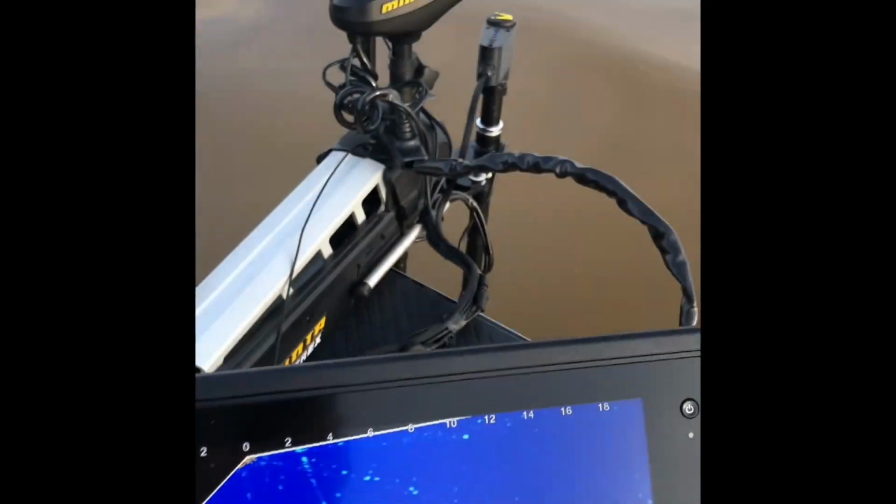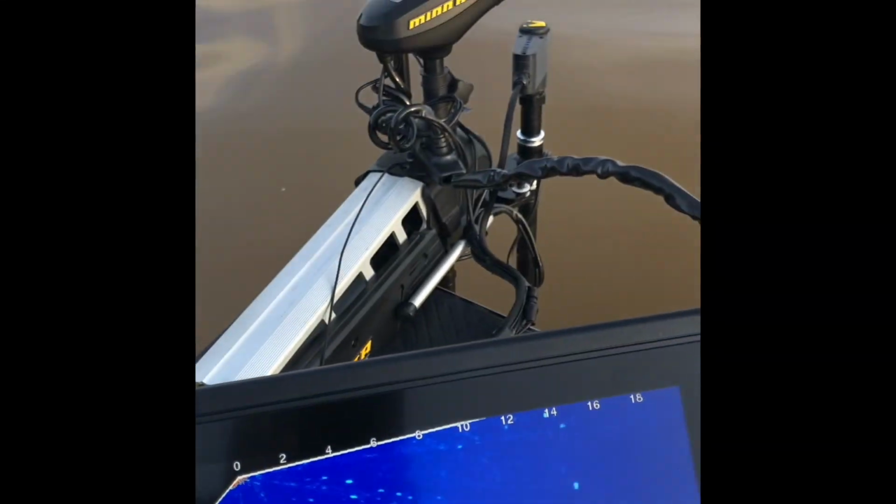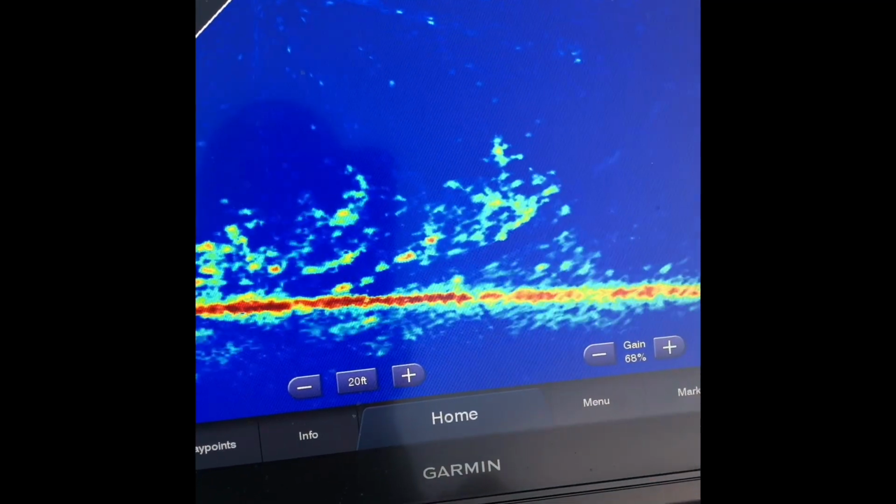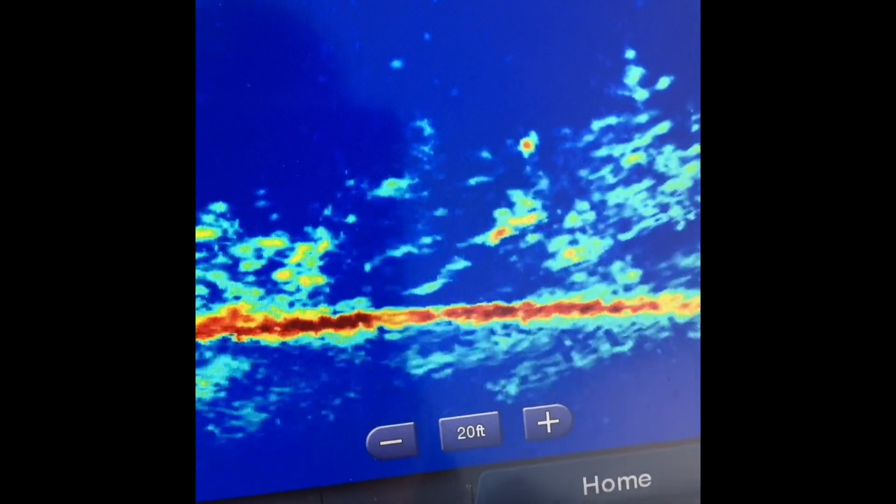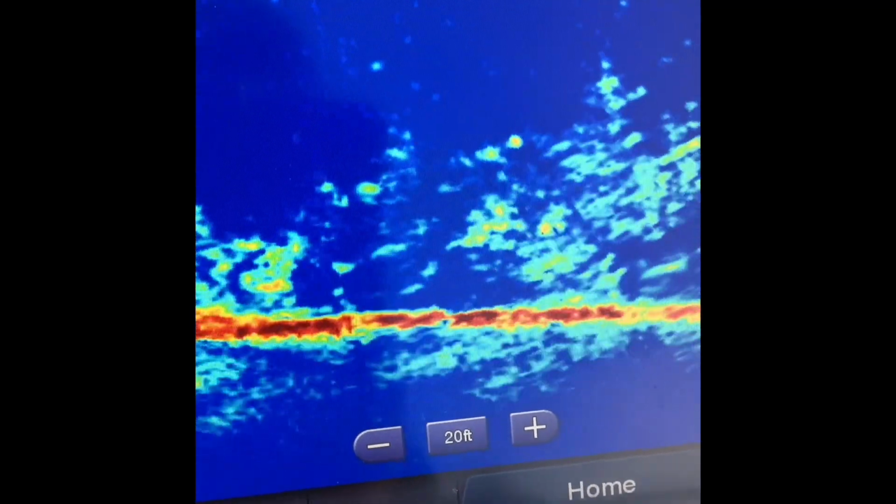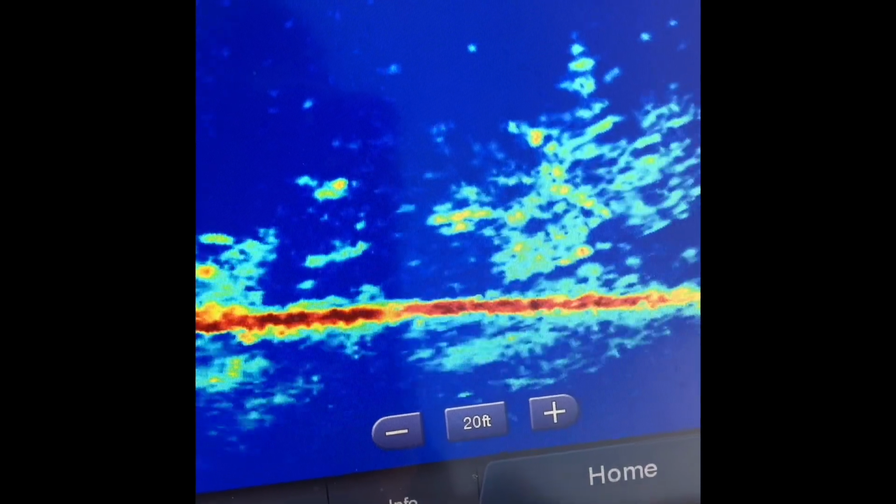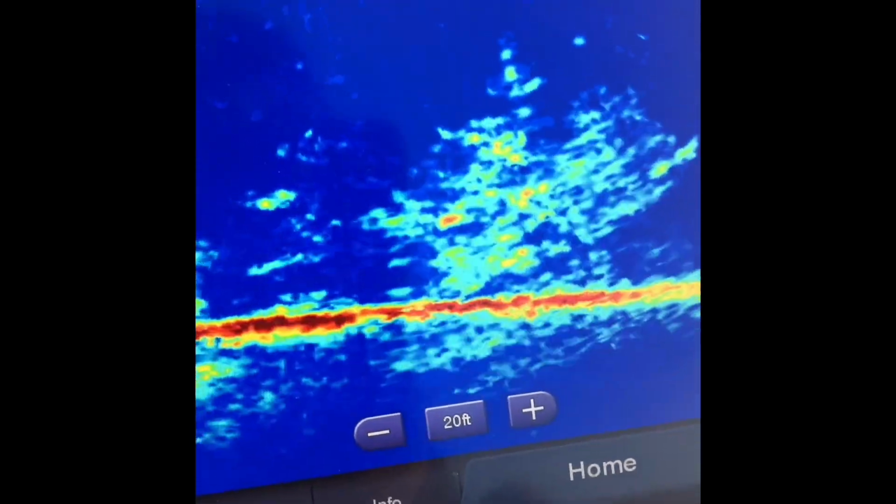All right, I'm gonna try to get a video with my cell phone of the Livescanner holding me right on that brush pile. You should be able to see my jig inside of there.